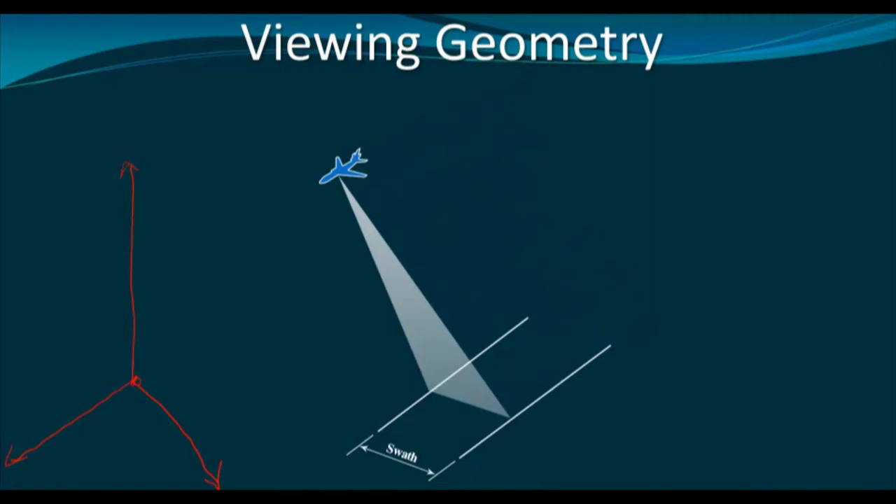And this radar, as I told you, always looks off the nadir. Now, if we draw a perpendicular line from the sensor to the Earth's surface, the point at which the line touches the Earth's surface is called the nadir point. It is actually the point on the Earth's surface that is directly beneath the sensor.